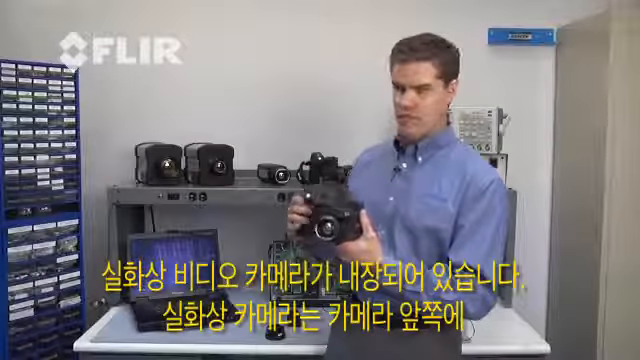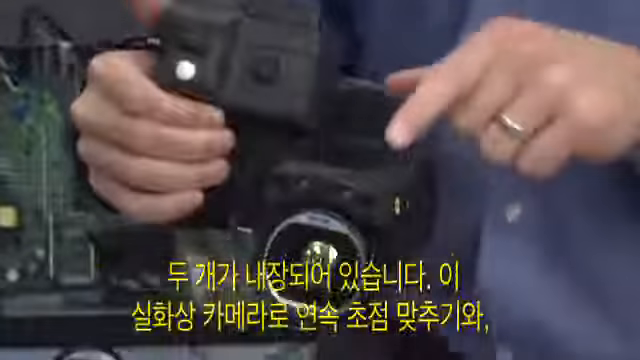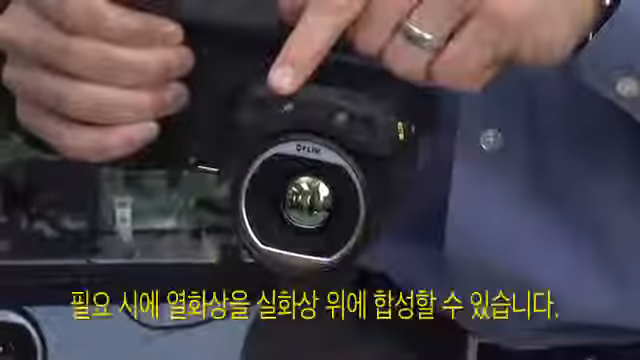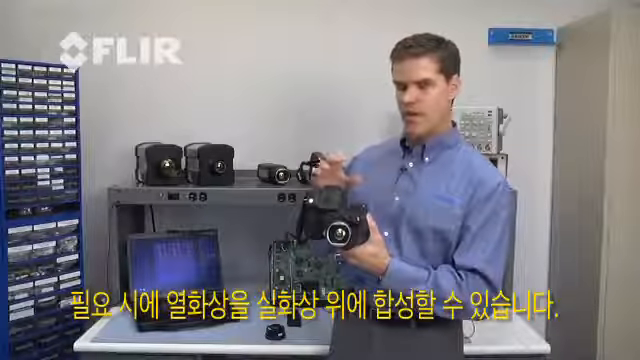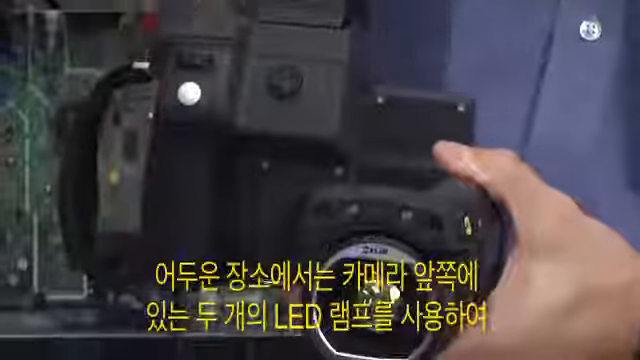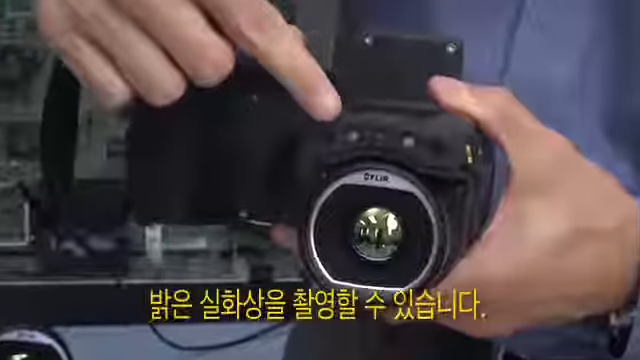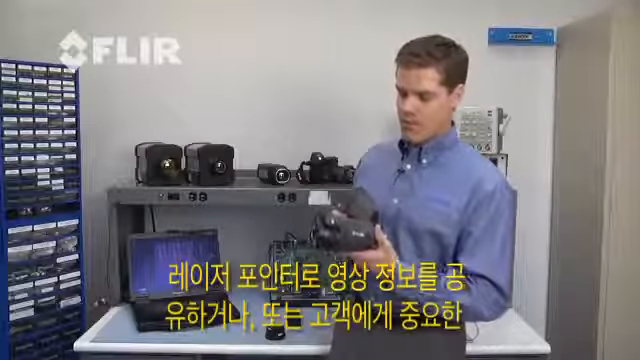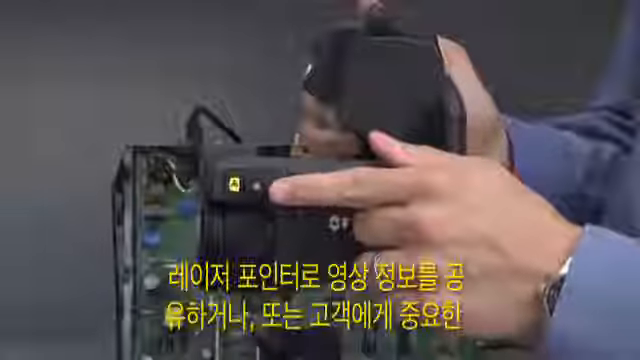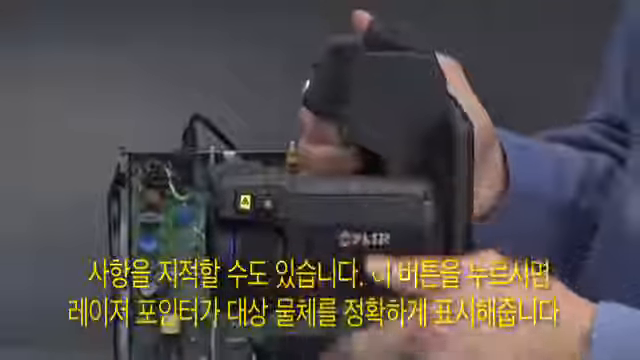We also have an integrated visual camera. There's two of them right here in the front of the camera. This allows us to do continuous focusing of the camera or to do thermal fusion if we want to fuse the infrared image on top of the visual image. In low light environments, the camera also features two nice LED lamps right here on the front to fully illuminate for the visual image. If you want to point out something to a colleague or maybe a customer, we also have a laser pointer. Press this and the laser will point out exactly what the camera is looking at.